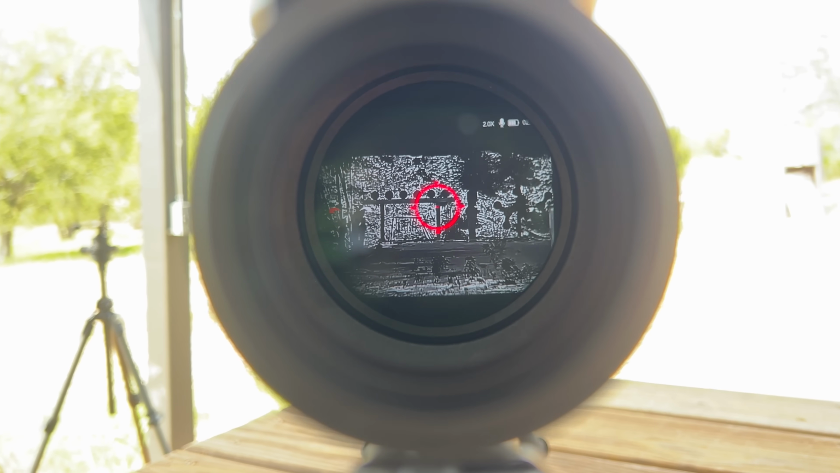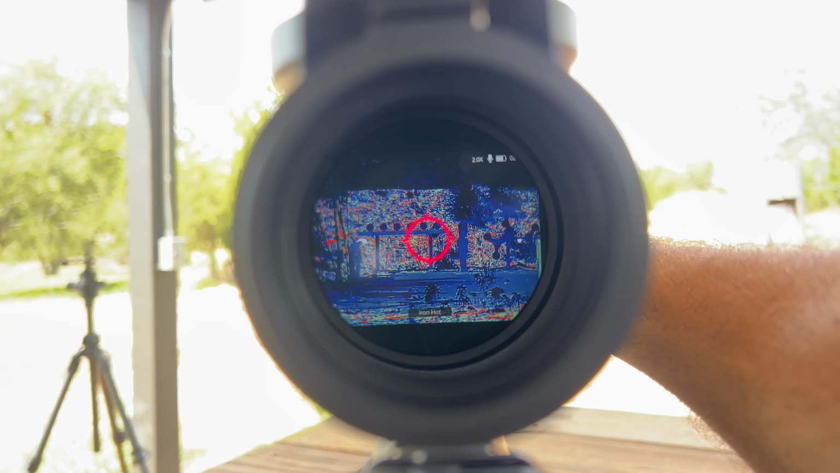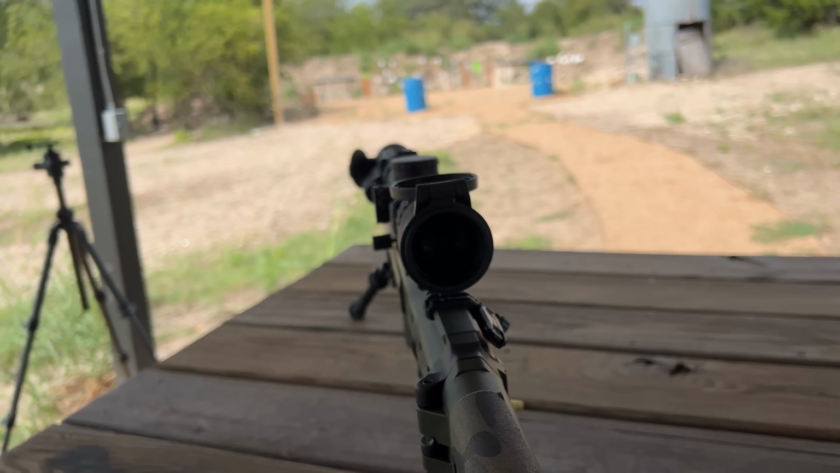You still have to zero it and reference it to this. You don't zero your day optic, that's already been zeroed. You just do that in clip-on mode, clip-on zero, and then just reference it, and you can do a one-shot zero once again. Pretty darn easy.